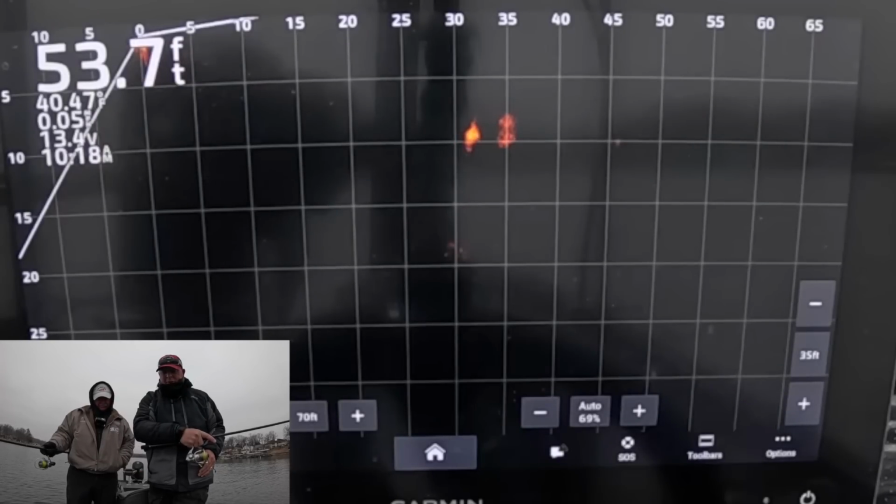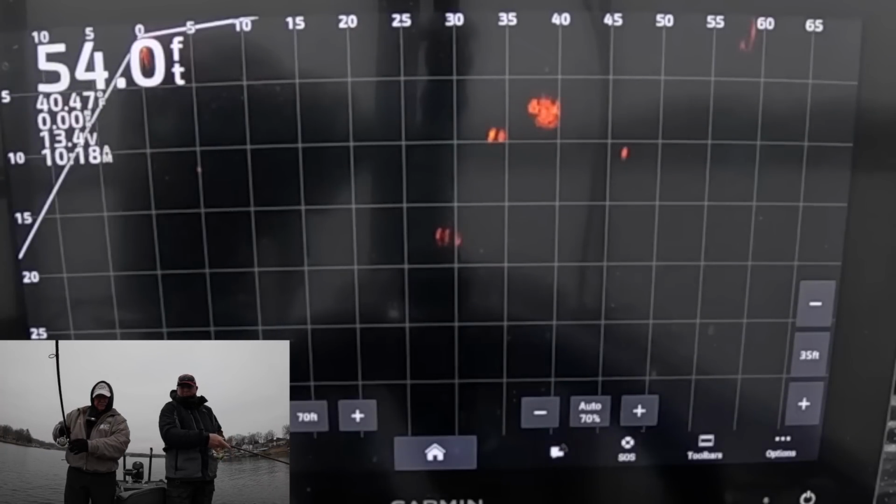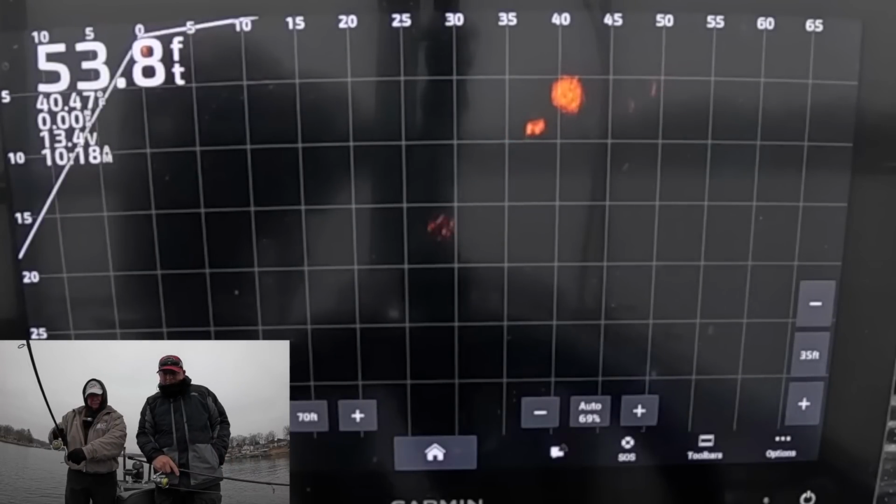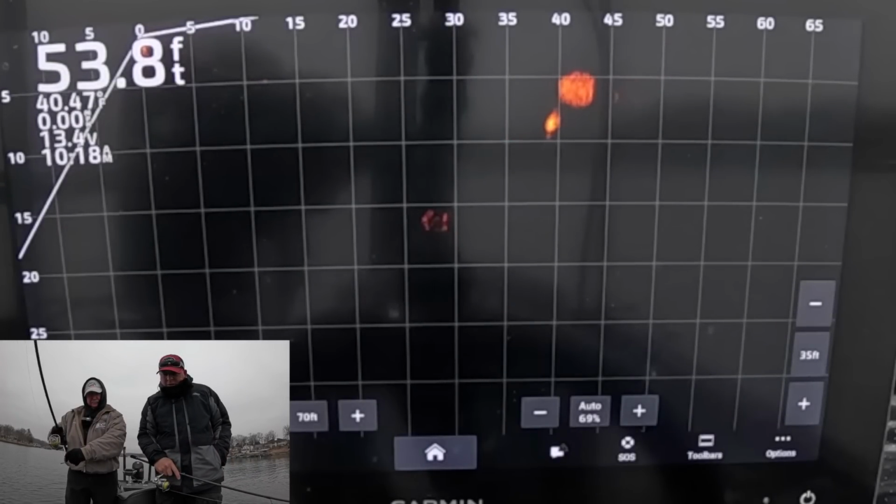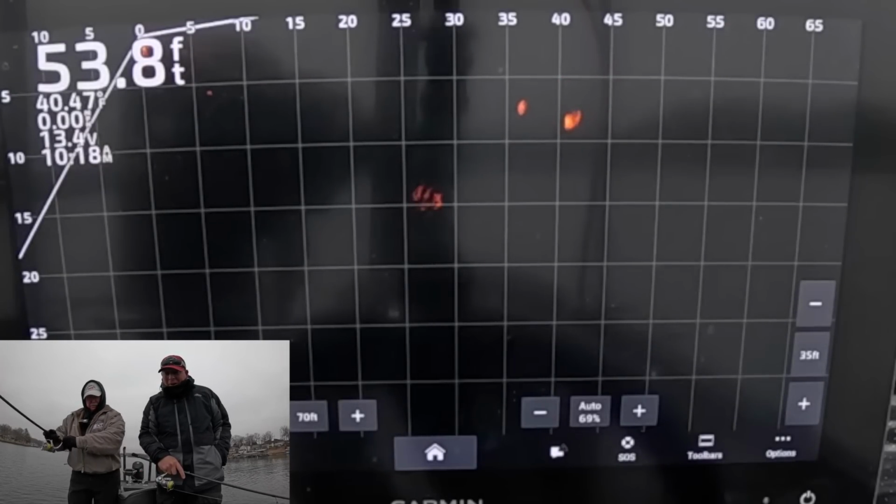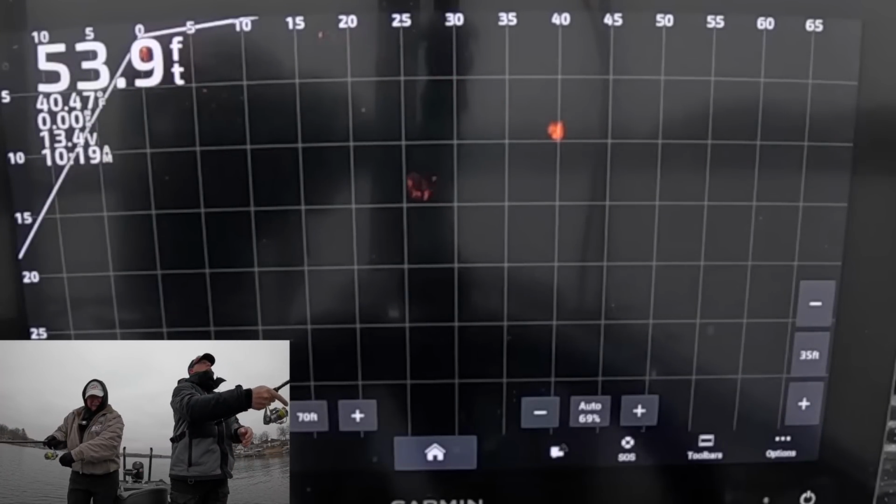Well, not up there, right there. Yeah. He's shallow. He's 9 feet deep. See him right under there, isn't it? He is right underneath there. Oh, get him. He acts like he wants to bite.